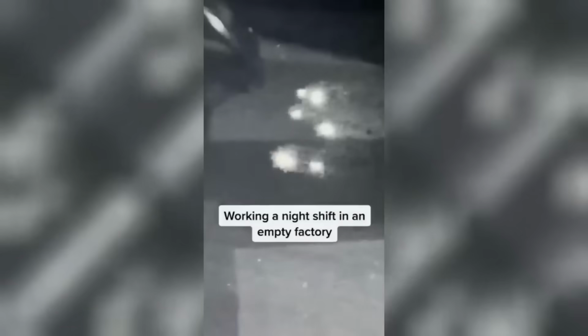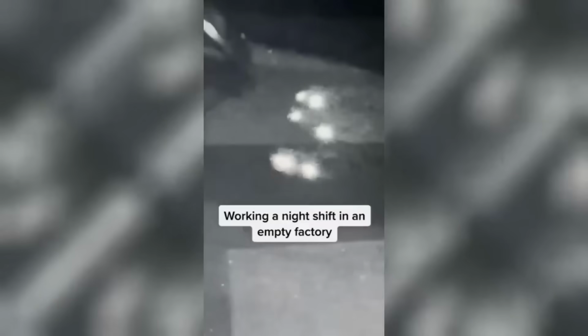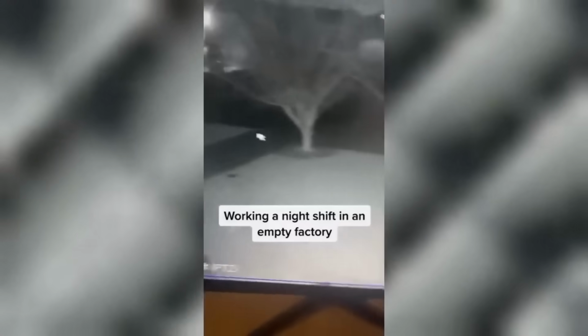The camera catches several glowing orbs moving in sync, almost as if attached to an invisible person. And I would agree with the poster, more often than not when we see orbs, they're just floating across the screen or moving quickly across the screen, but they don't usually move in unison like this or outline a human body. Heck, I think more often than not they're just little dust particles. But that explanation definitely doesn't seem to fit here.